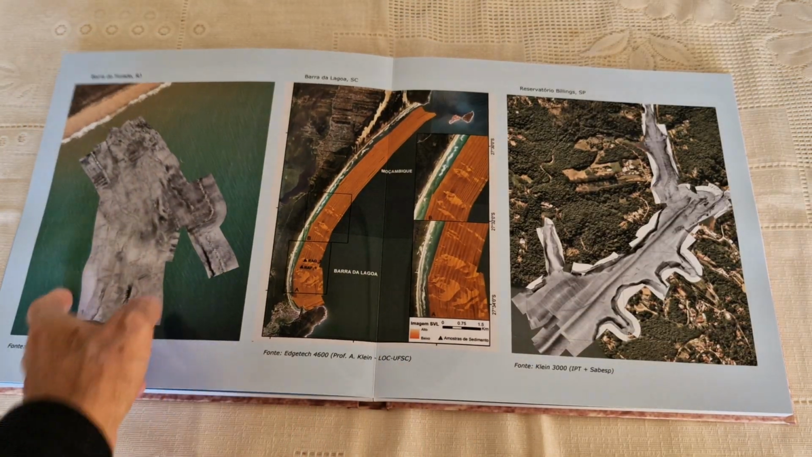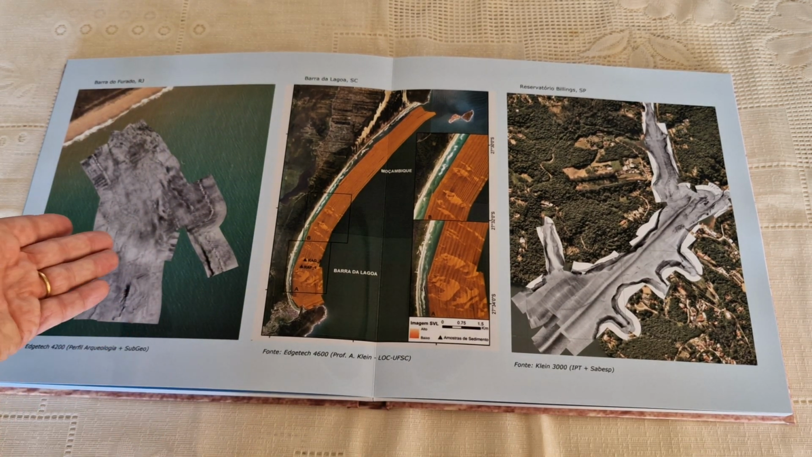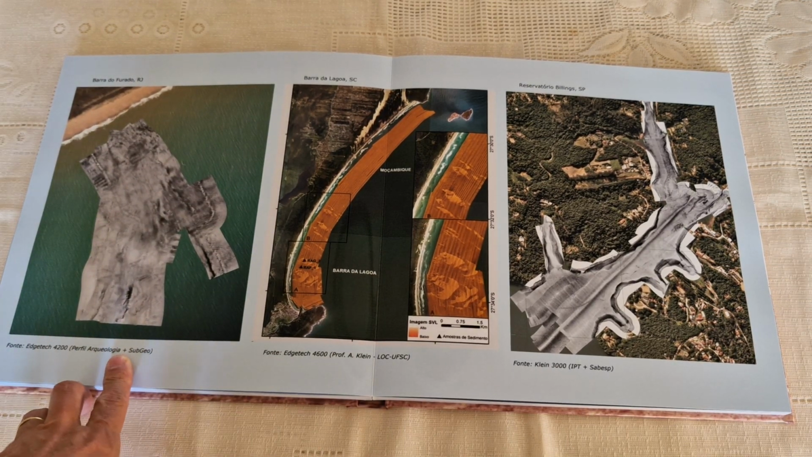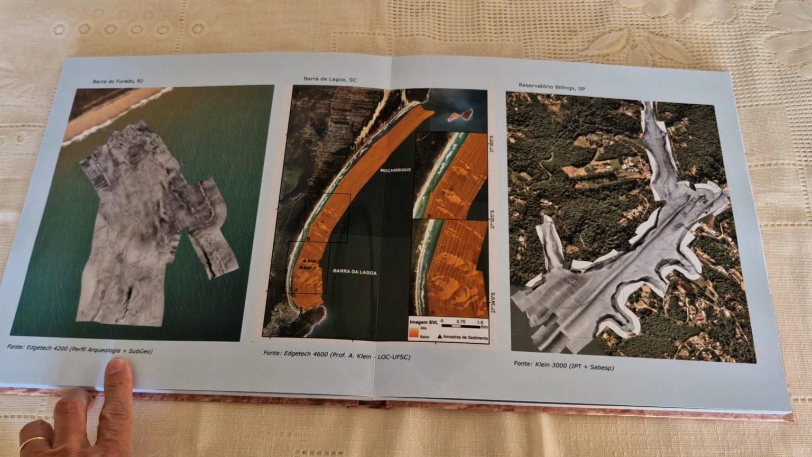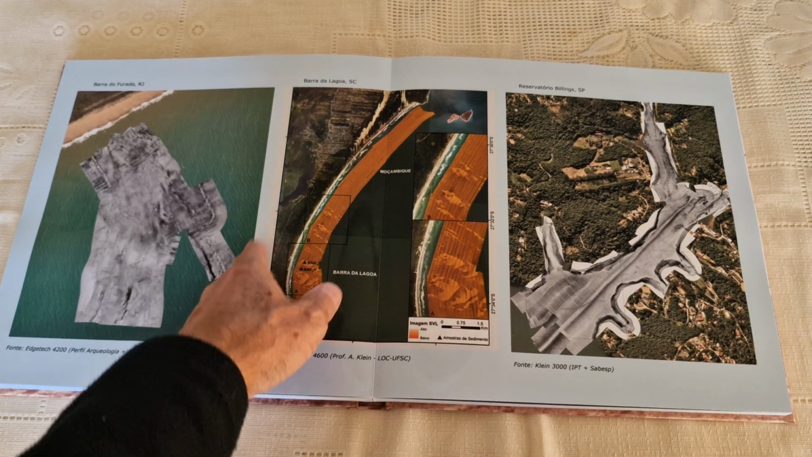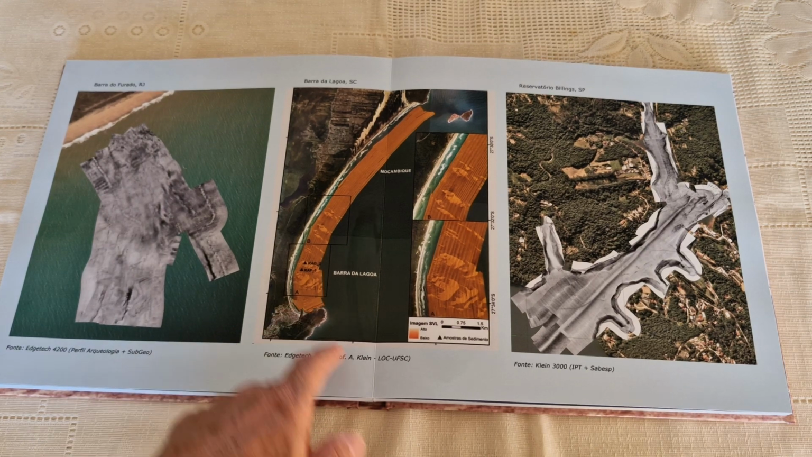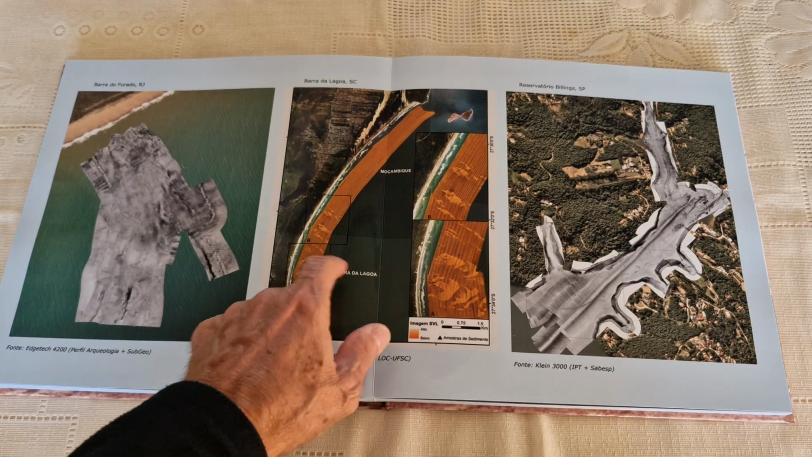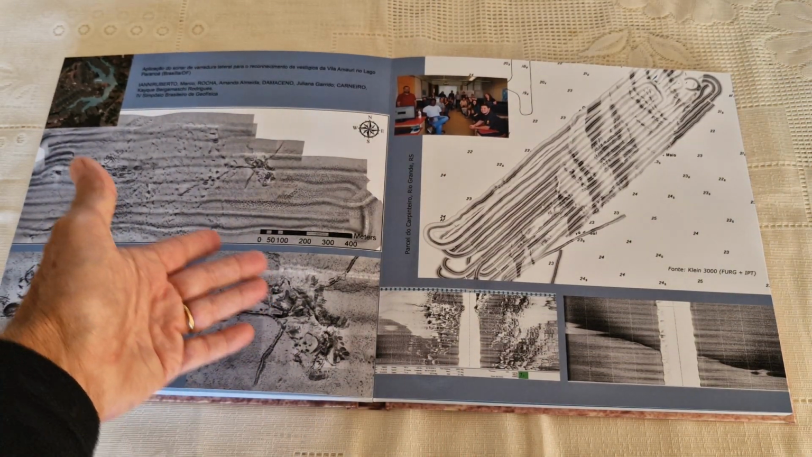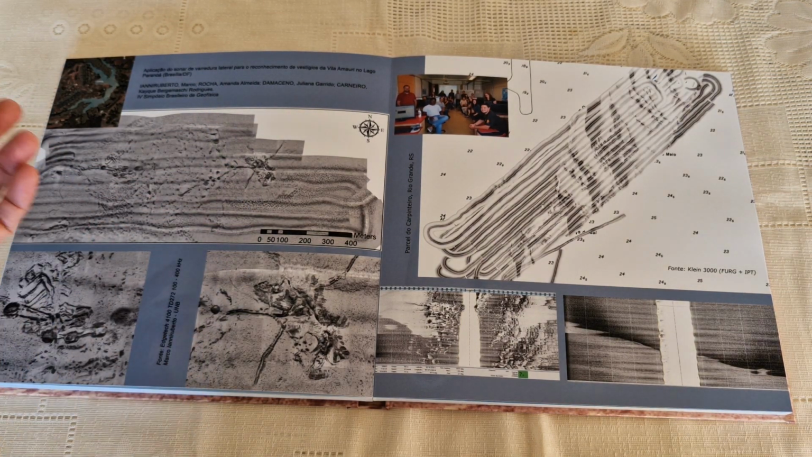So here are other mosaics. Here's an interesting mosaic just for archaeology in the north of Rio de Janeiro, looking for something in the river. Perfil Arqueologia is a company who hired us to do this survey. Lakes, and here is a mosaic from an Edgetech 4600 from the University of Santa Catarina. Professor Klein did this survey.